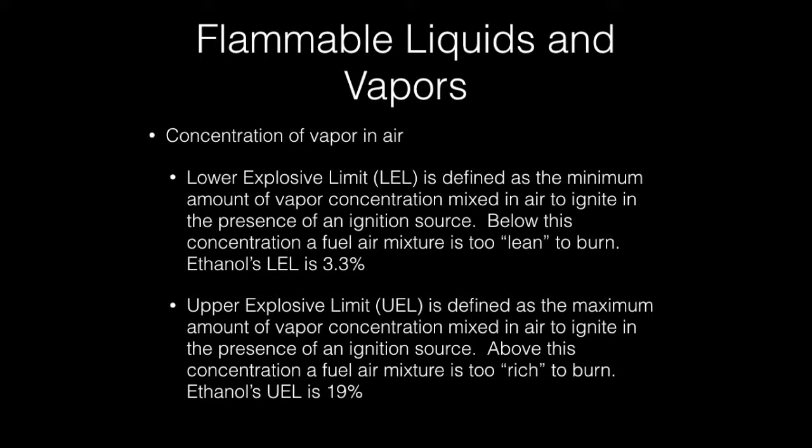In addition to temperature, to have a fire, you must also have the right concentration of vapor mixed with the oxygen in the air. We call this concentration of vapor the explosive or flammable range. This range is defined by a chemical's lower explosive or flammable limit and its upper explosive or flammable limit. The wider the flammable range, the greater the risk for fire under normal conditions. Each flammable liquid and gas has a unique concentration or flammable range.